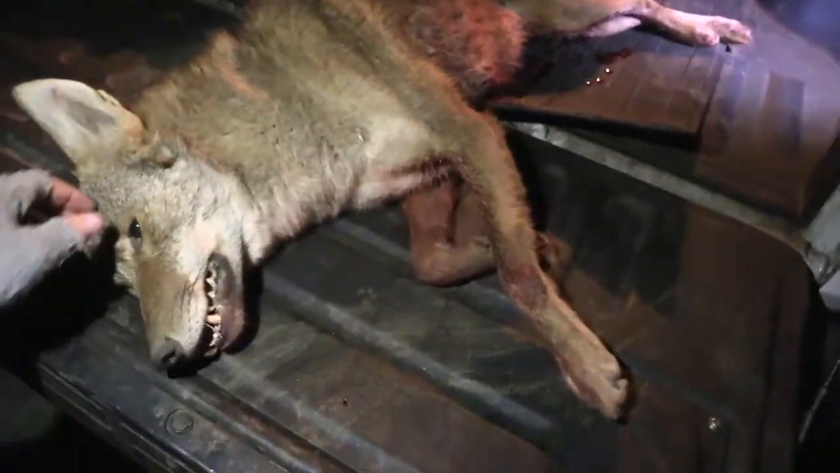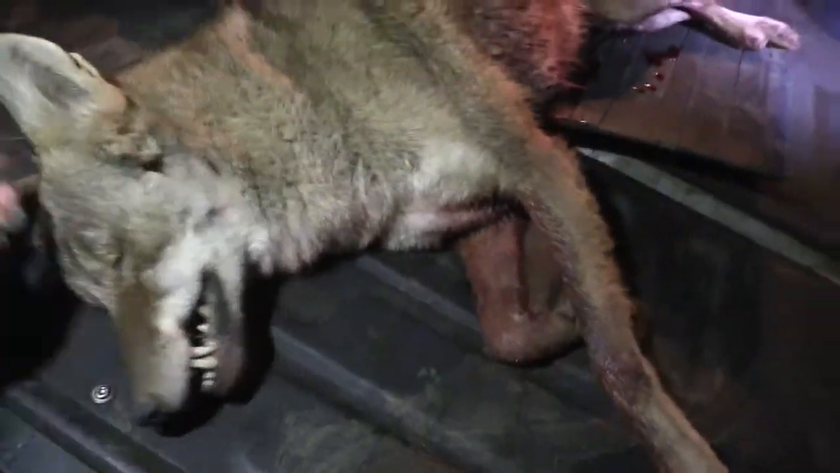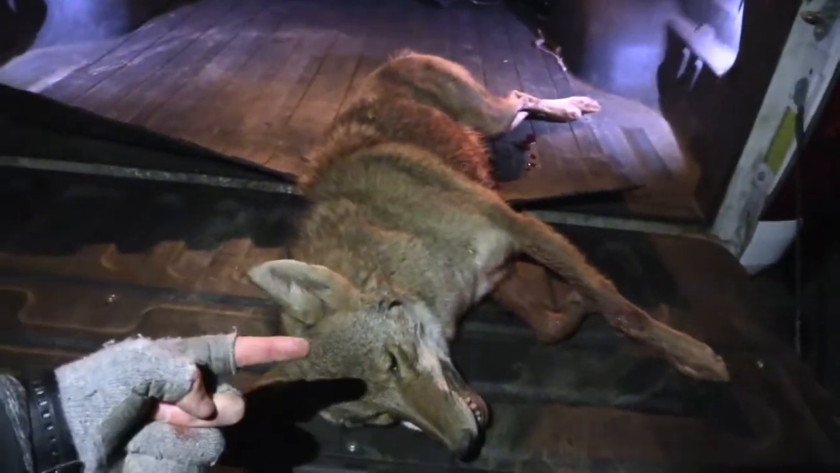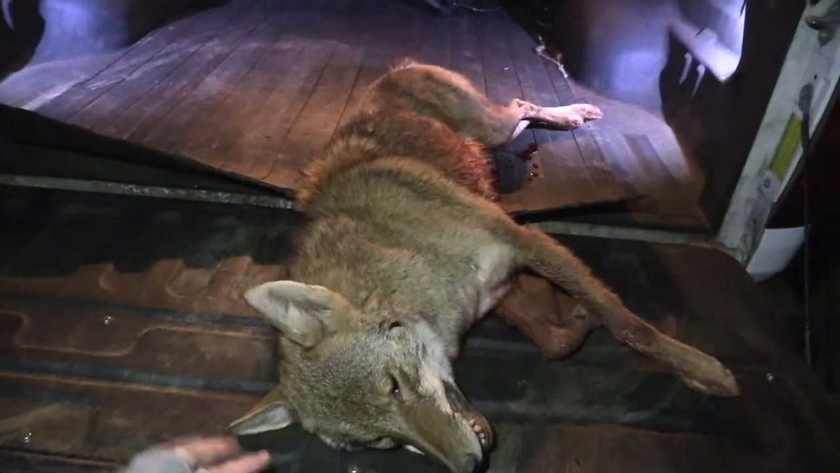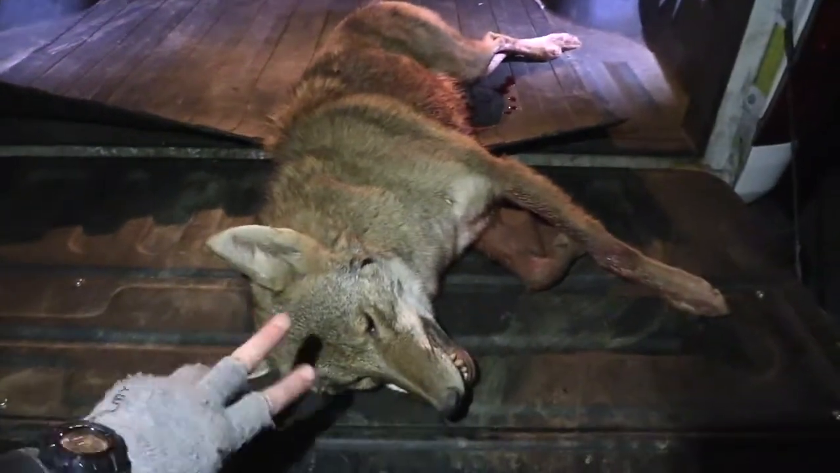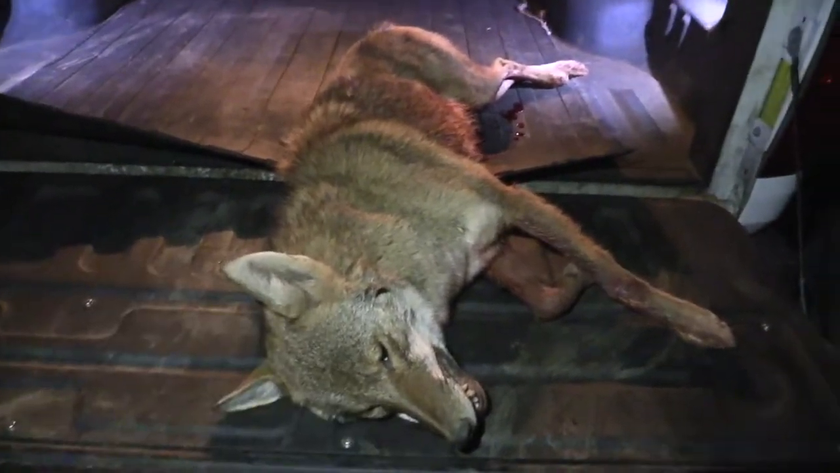Well, guys, this is that big old dog. I don't know if y'all can see on my cell phone or not, but he's got a broke off canine on his bottom side. And you can tell that's just a very, very old dog. He's big headed, just old, mean, and probably the dog that we seen running in front of us that was trying to get back across the road, more than likely was the female. And this was a mating pair, and the bulk of the pups were probably across the road.